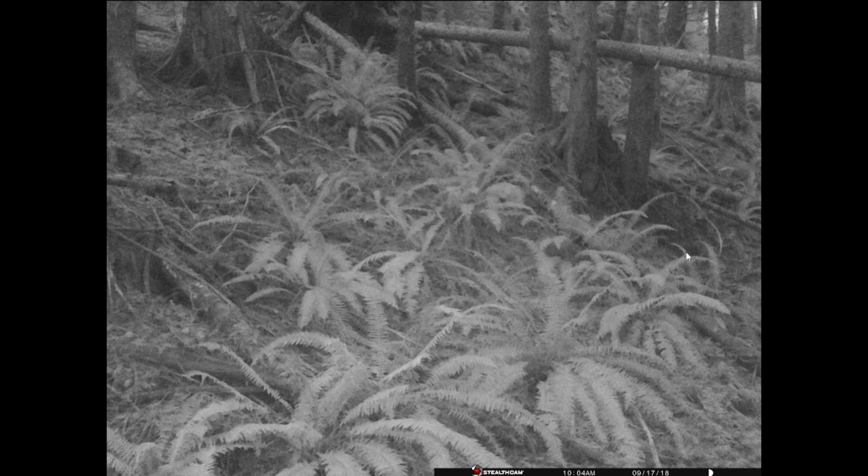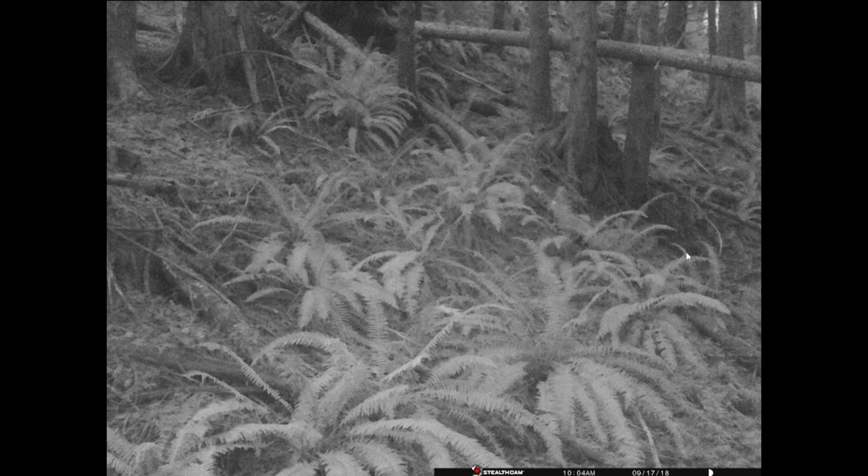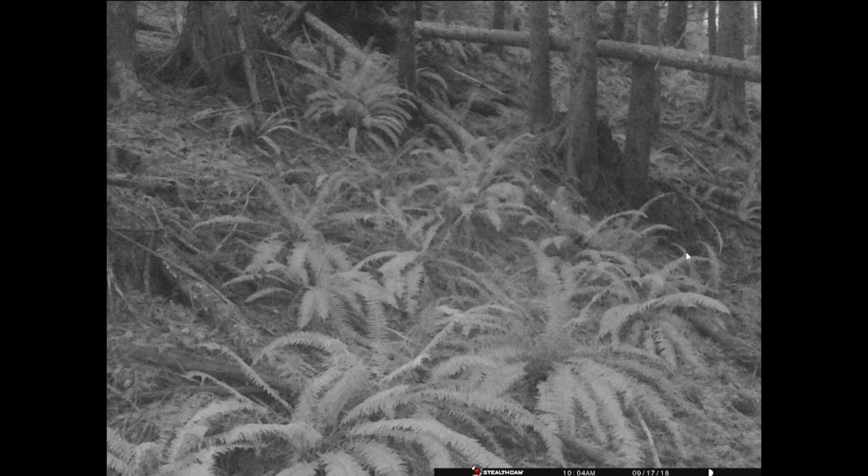It's basically night, but there's a little bit of daylight out still. And the ferns are blowing in the wind, and it's triggering this trail cam. Now this trail cam is underneath the area that I call 5 arch. It's right by the braided trees. It's an area that I have a lot of focus on. It's an important area to me.